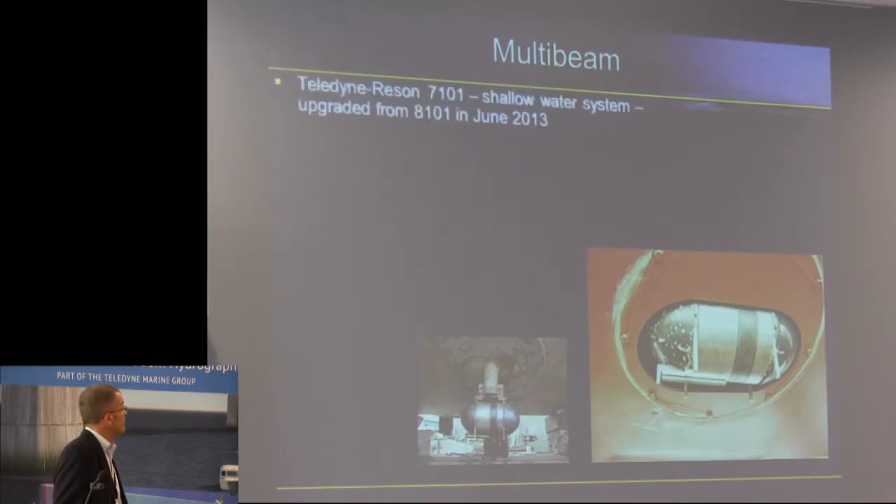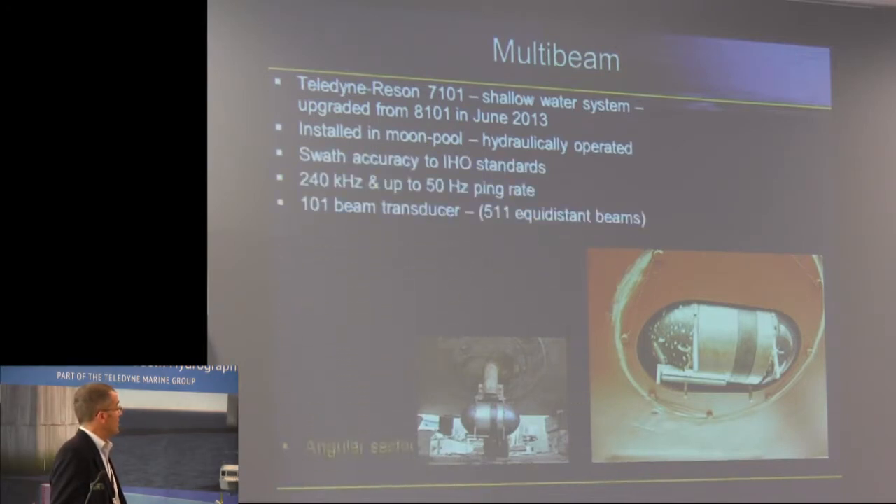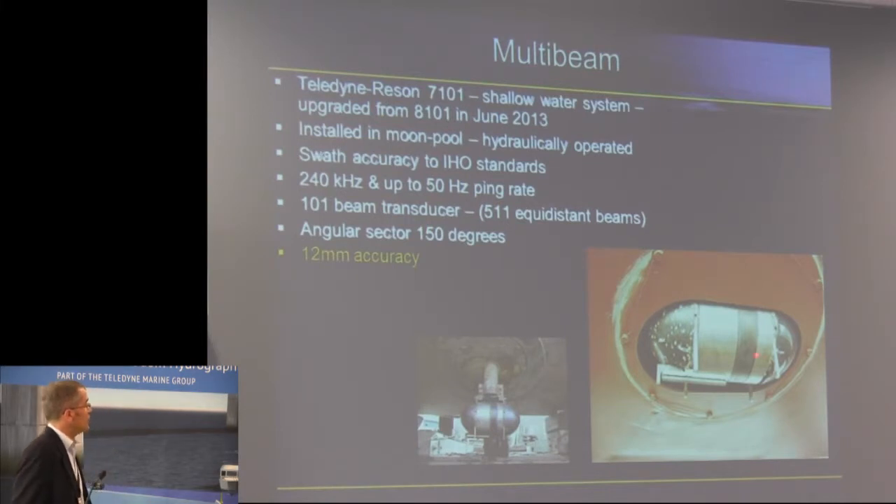There's our multi-beam. We got that 10 years ago now. Titanium housed. And it's hydraulically operated. Unfortunately, the video won't work on here, but it's just a button up in the wheelhouse and we can deploy that in about 4 seconds. And it comes out through a purpose-built moon pool and just below the hull of the vessel there.